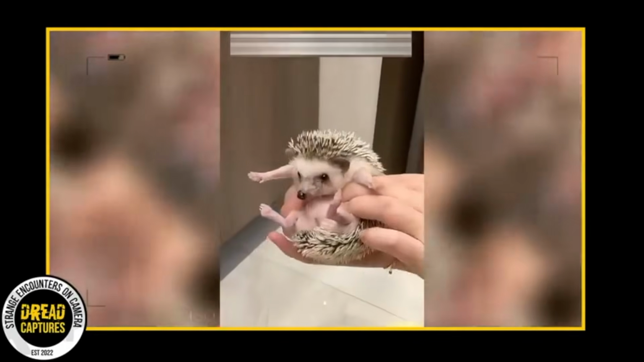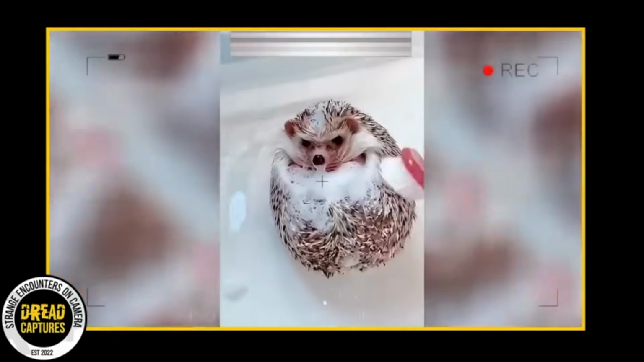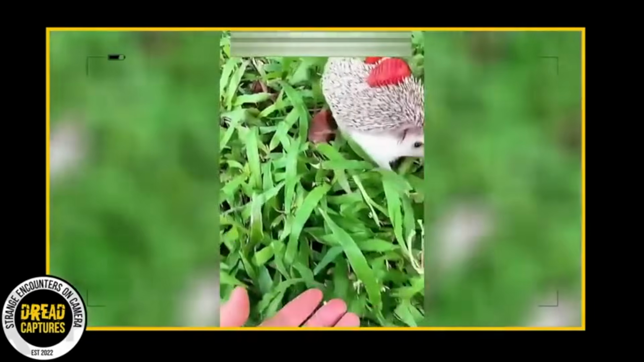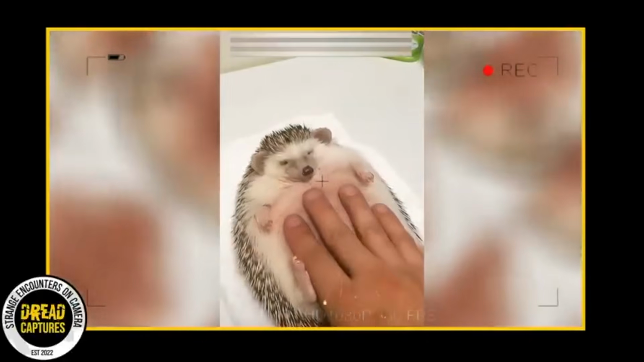He's gotten so big. I mean, I don't know anything about hedgehogs. I'm assuming she could keep this as a pet if she wanted. He obviously really enjoys baths, and it looks like he enjoys a nice massage. Just really, really cute.